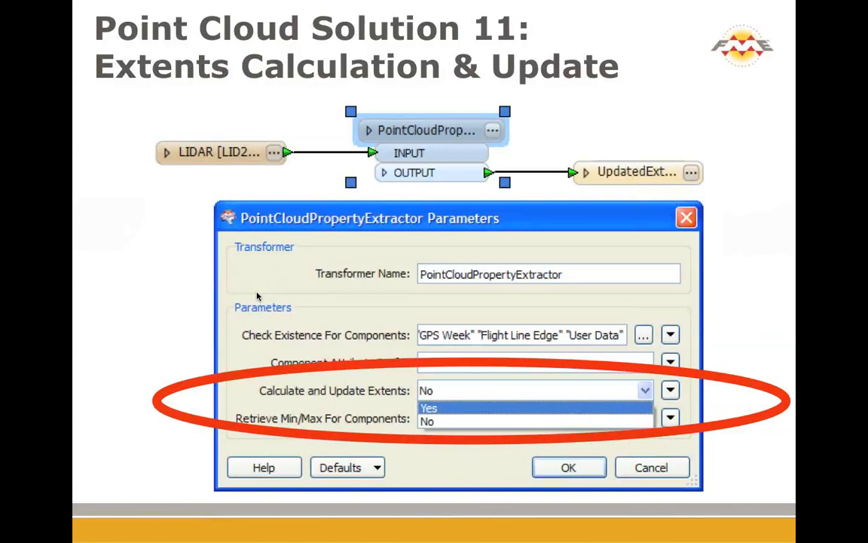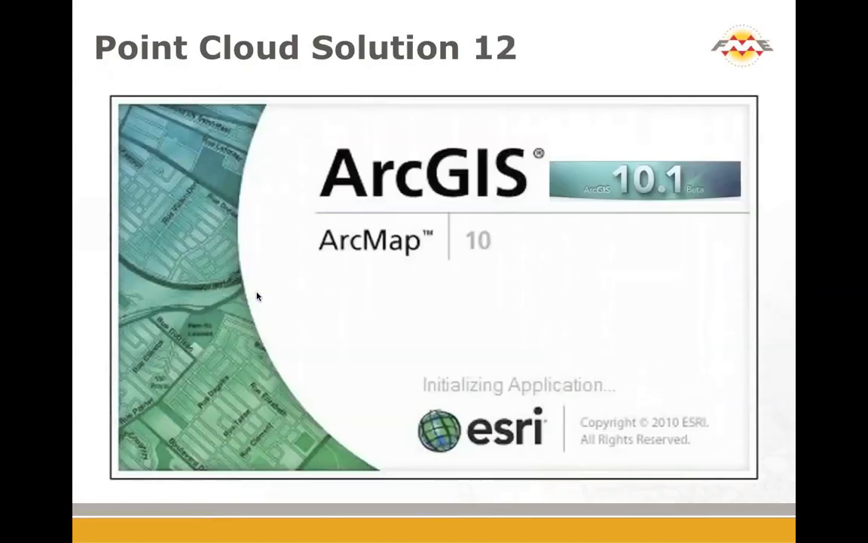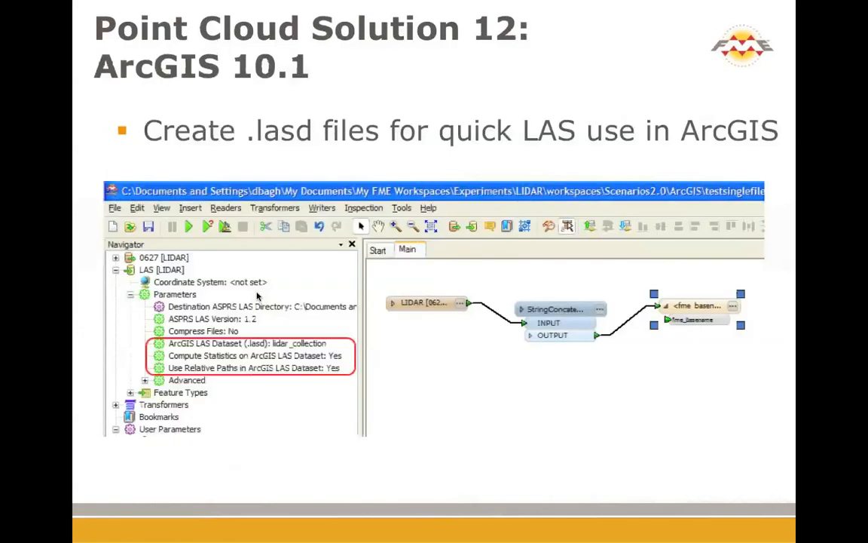And as Don says, he's never met a data he hasn't liked, so we'll just let that one go. ArcGIS 10.1, for those that don't know, has good support for LiDAR LASZ files in it. If you have the 10.1 beta, you've probably played with that. We're pleased to say that FME is ready to take advantage of that. When 10.1 comes out, we can create for you the .LASD, the LASZ dataset files.